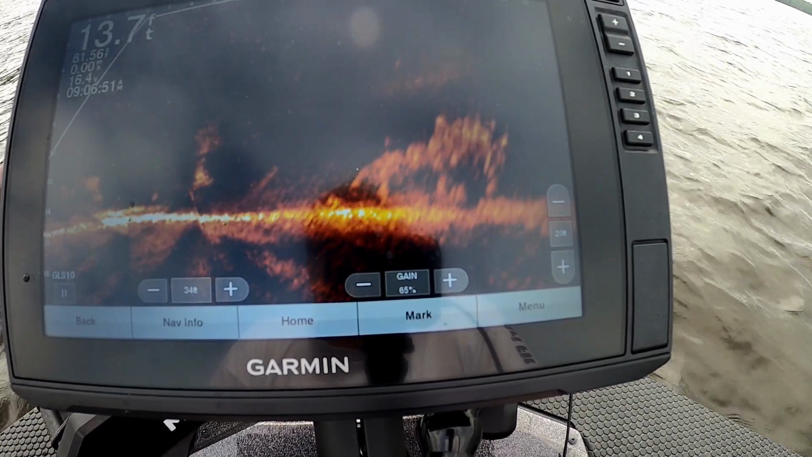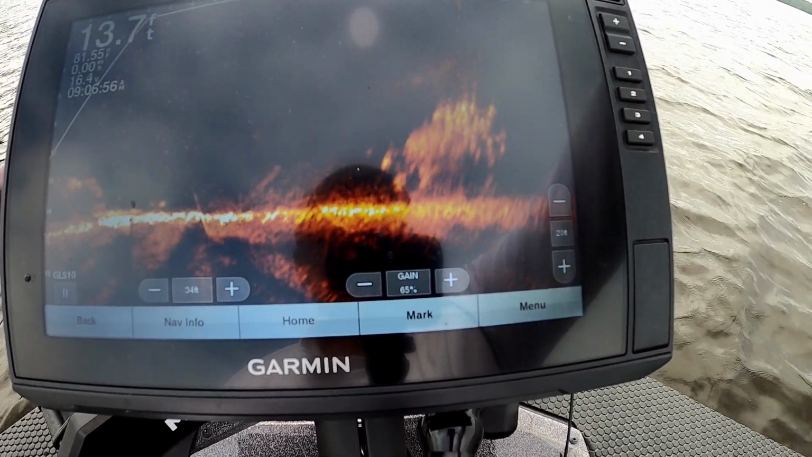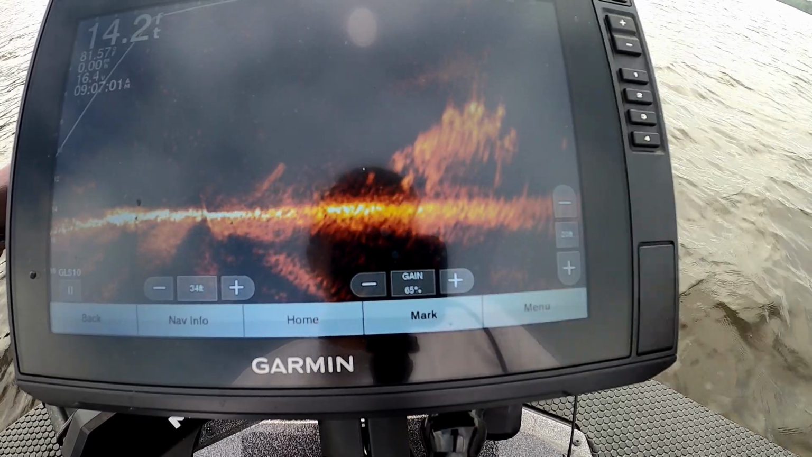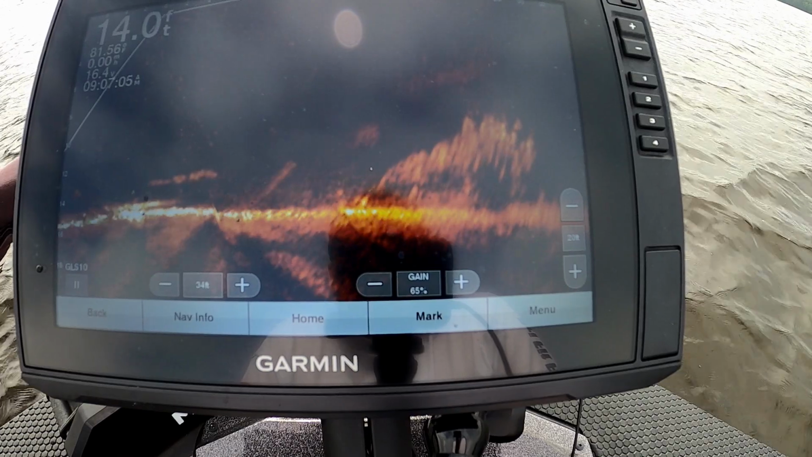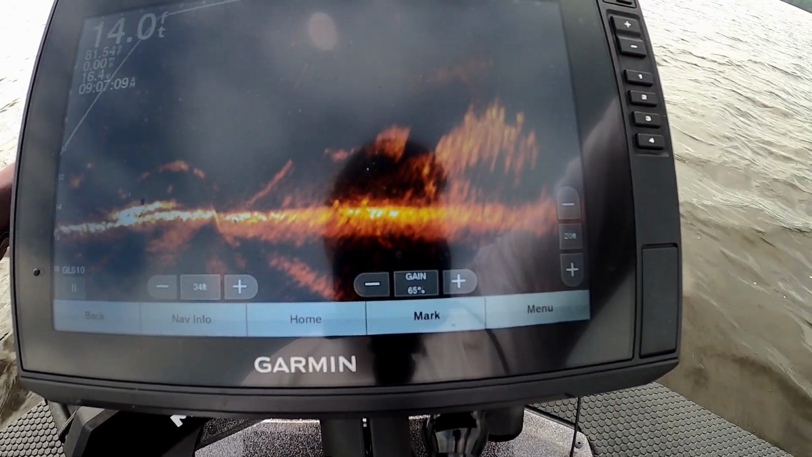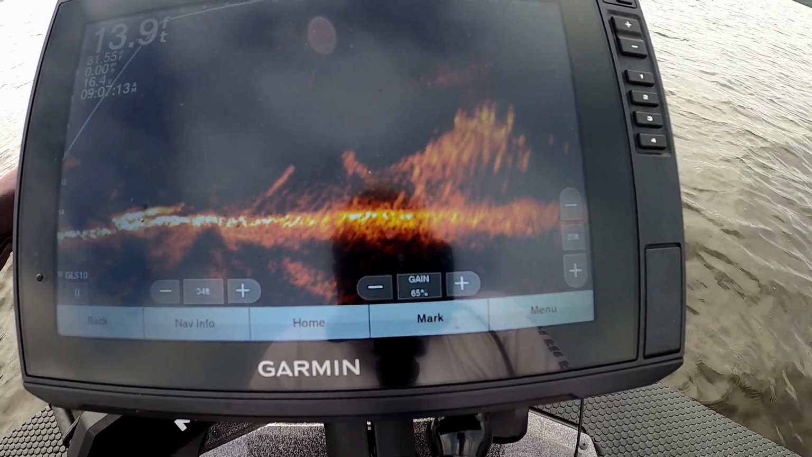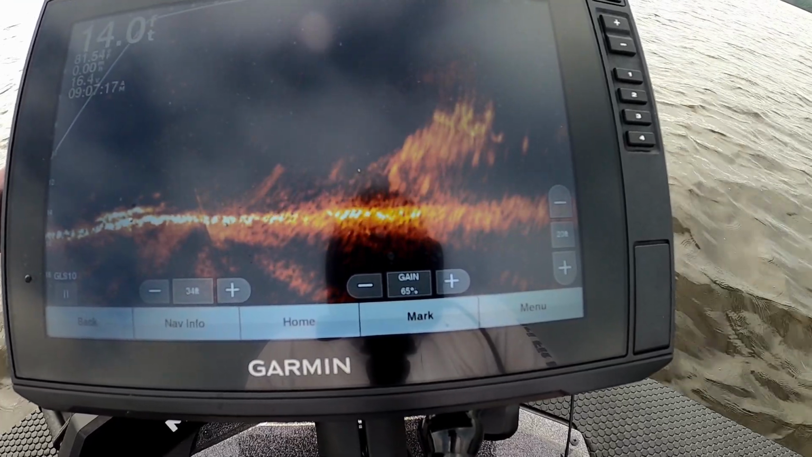I got a bunch of shad under the boat now, so I don't know, guys. It may definitely attract the shad. Look at them, and they are definitely active. Could just be coincidence. Crappie, on the other hand, are so far not moving that I can tell, and they're not biting.